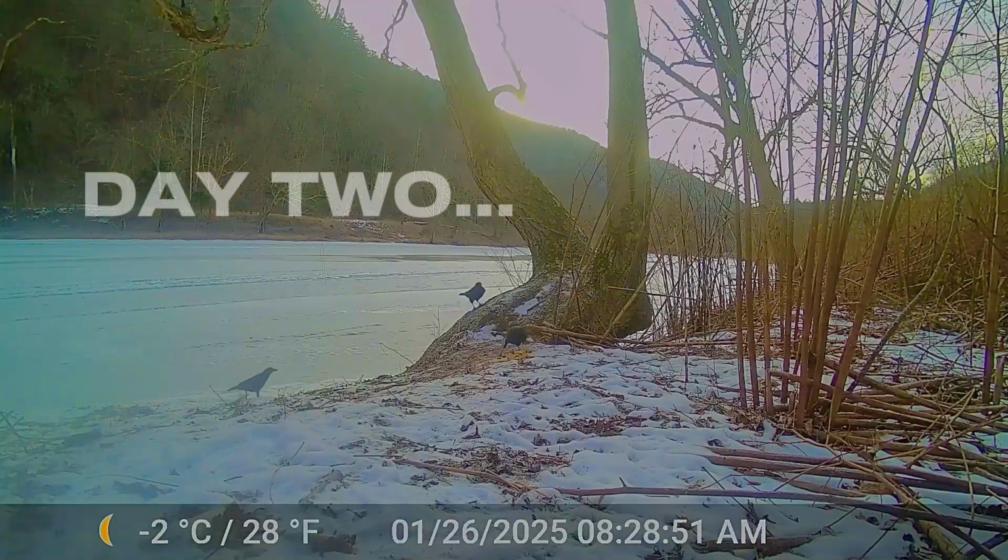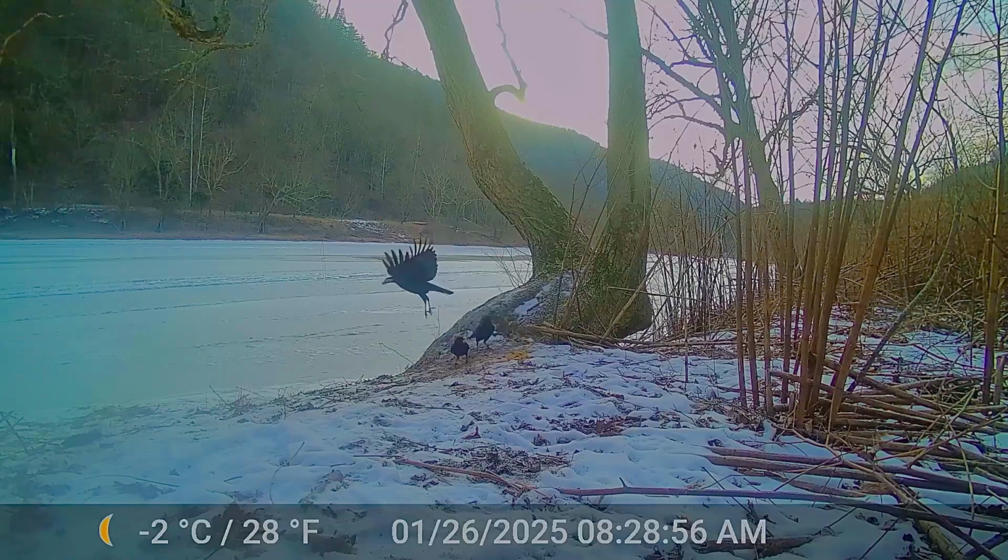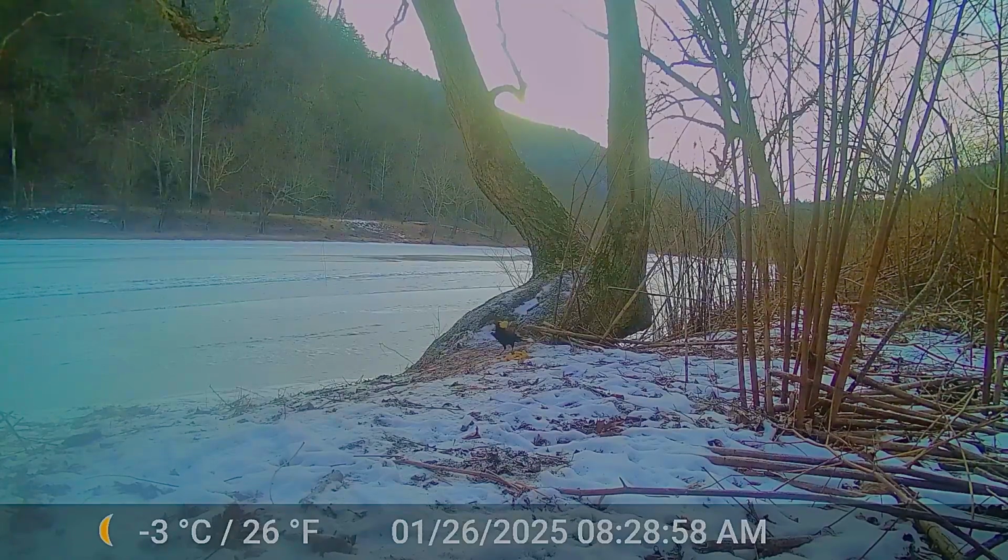The very next morning, the crows are back in here for breakfast, and they each actually pick up their own dino nugget and fly off with it. There was the first one, there's the second one, and he's sitting there with it in his mouth, and now he's flying off too.